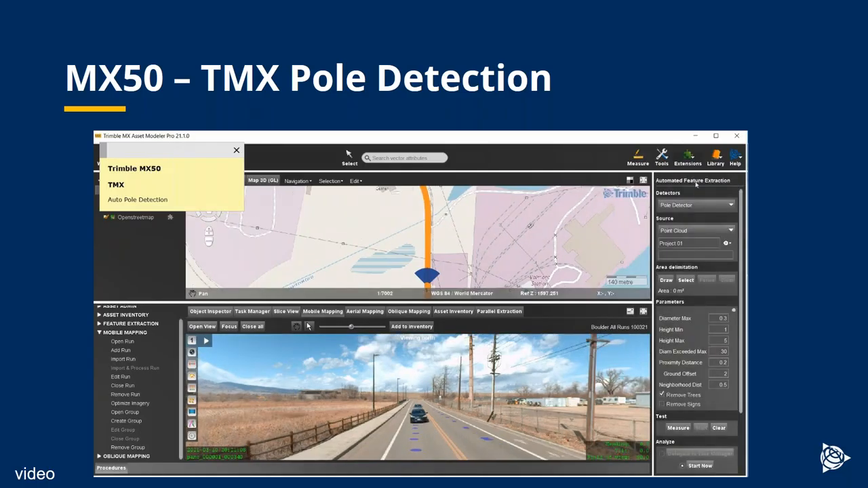There are a variety of manual and semi-automated methods of extracting data in Trimble MX software. What I'm running here is a routine to detect poles. So I'm just creating an area of interest in the top window.